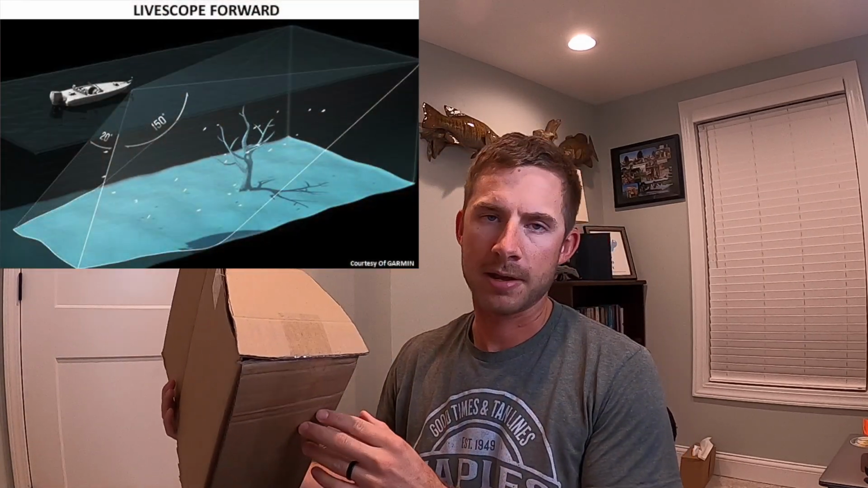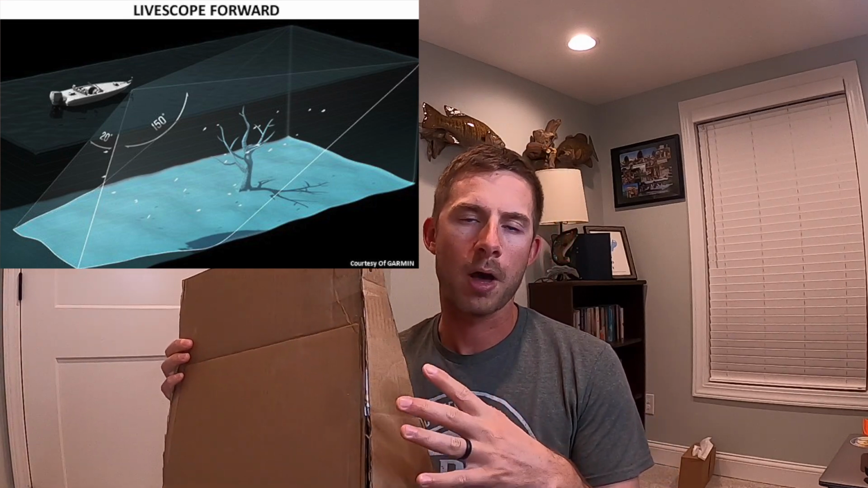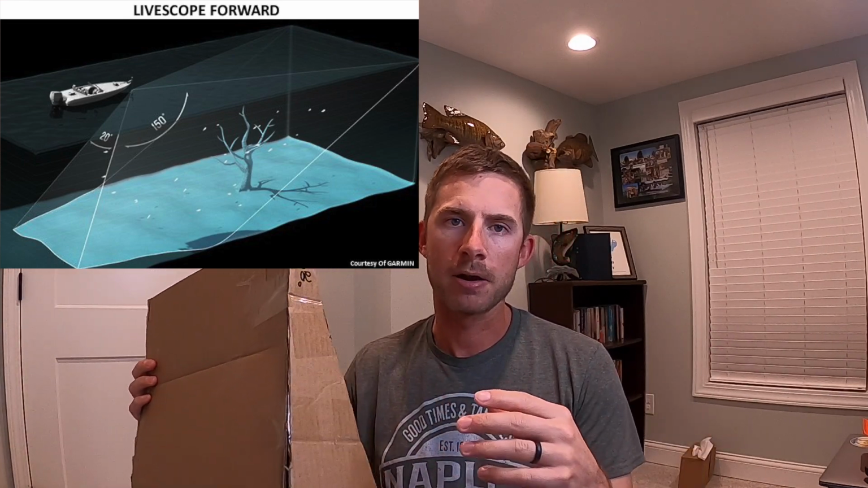Now, a lot of people have asked, how much am I seeing? What am I seeing? What type of area is it? And it all comes down to this angle here. So your transducer is going to shoot out a cone, like this, right? And that particular angle from your transducer on a Garmin is 20 degrees. It is 18 degrees for Lowrance. I'm not 100% sure off the top of my head what it is on Humminbird, but it's in that same realm. So the further out you get, the further away from the boat you go, the wider this cone becomes.